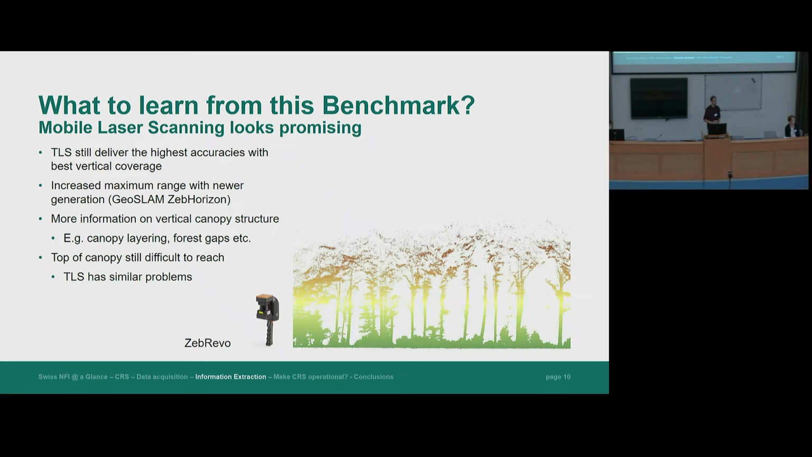So what did we learn from this benchmark? Of course, we still see the terrestrial laser scanner as the gold standard to get the complete, or nearly complete, coverage of the entire canopy. However, mobile laser scanners showed quite some potential, especially because the data acquisition is very, very fast. However, as you've seen before with this ZebRevo that we tested in this benchmark, we lose out a lot of information in the crown area.